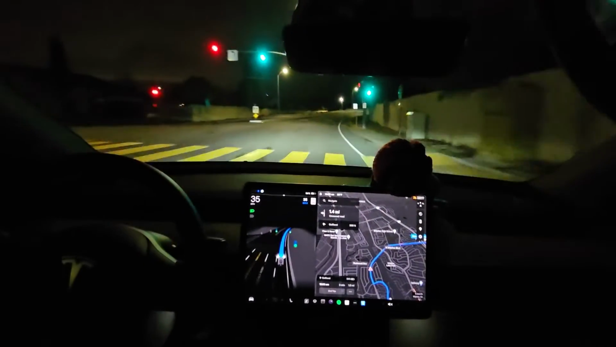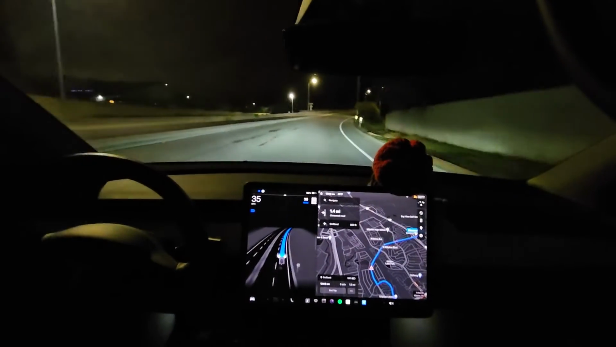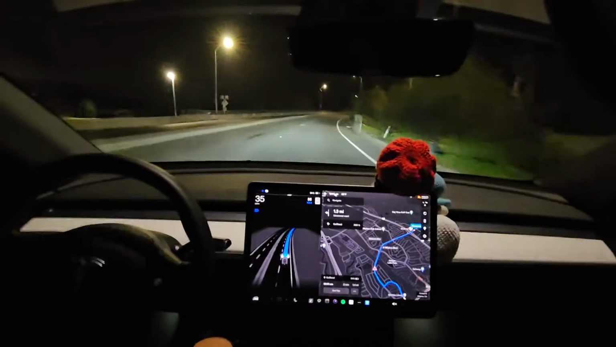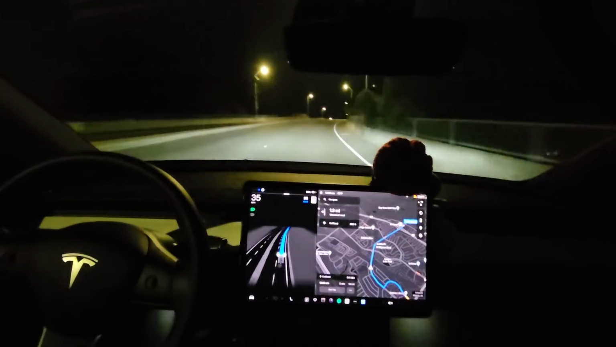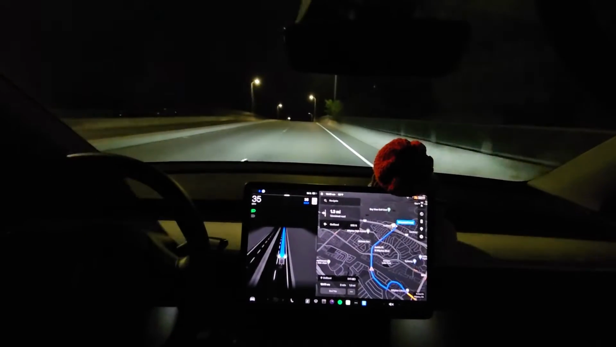I think maybe it's a thing with at night, because I saw some people driving it in the day and it'll show like a cross section of how far down the lane it can see. But on this one, I think because it's nighttime, probably it has trouble with that.